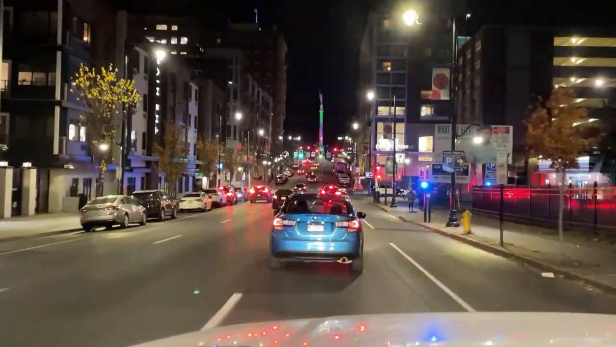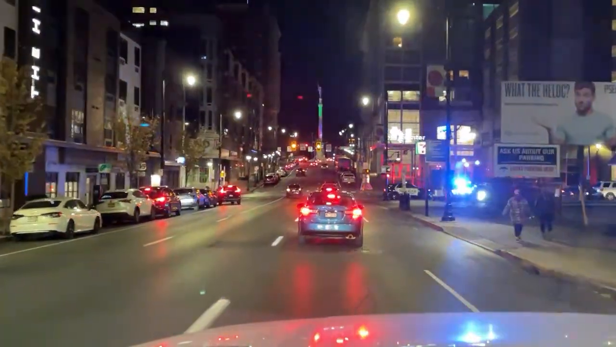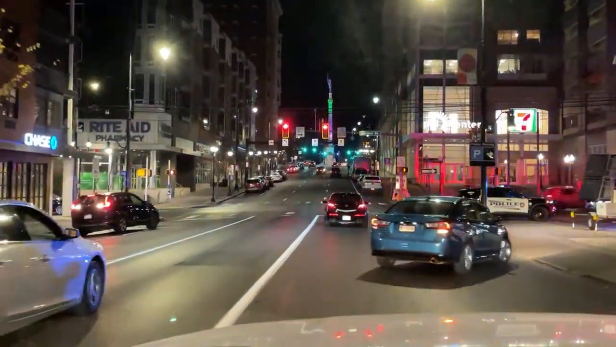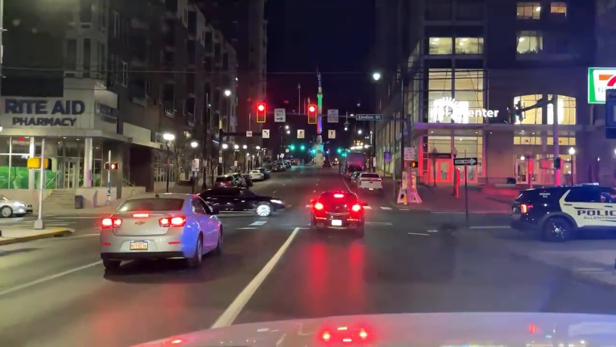Okay, we got some action here at the 7-Eleven, 7th and Linden Streets. Multiple police cars here. They conducting a traffic stop.